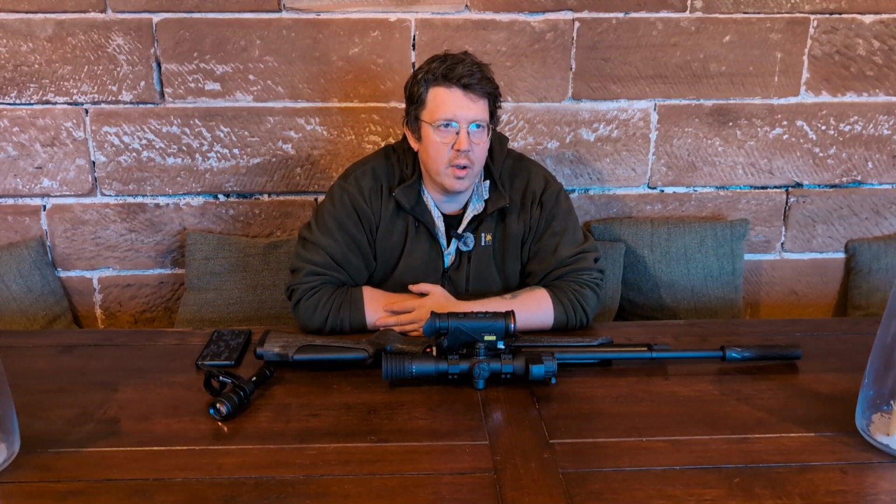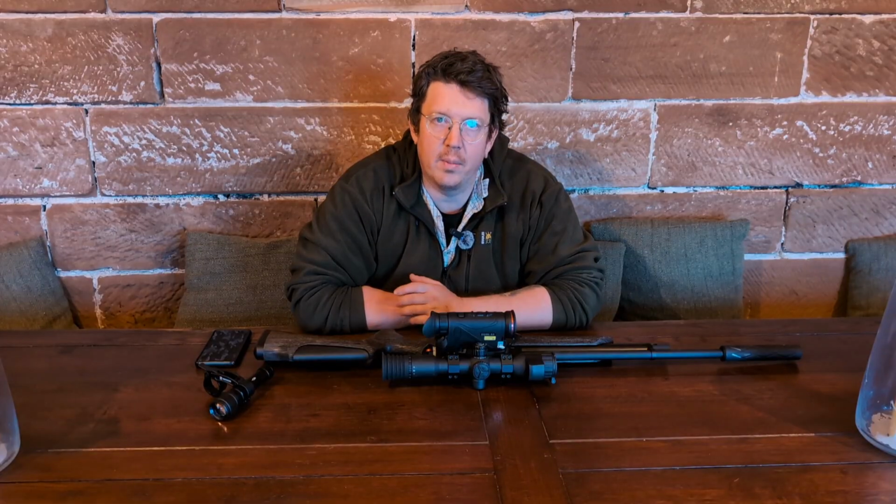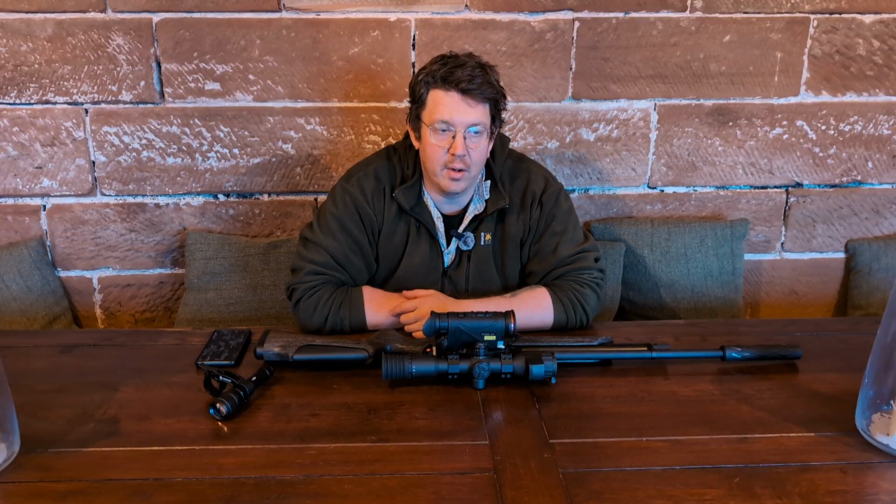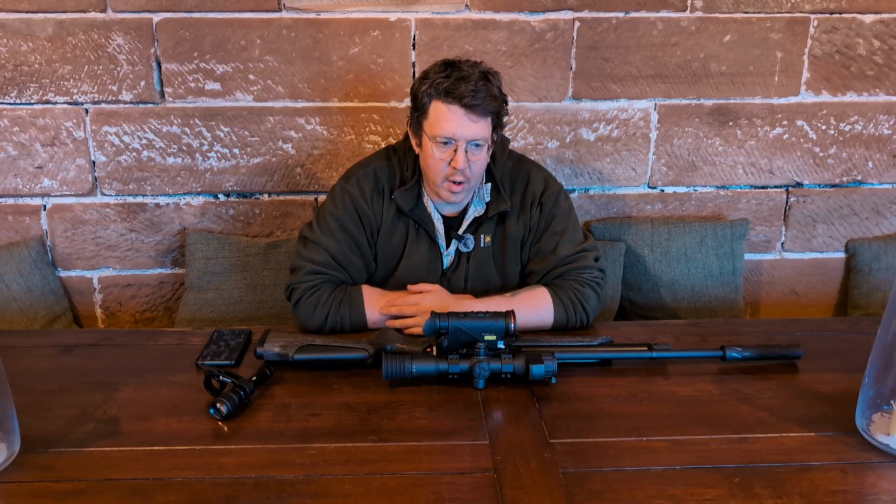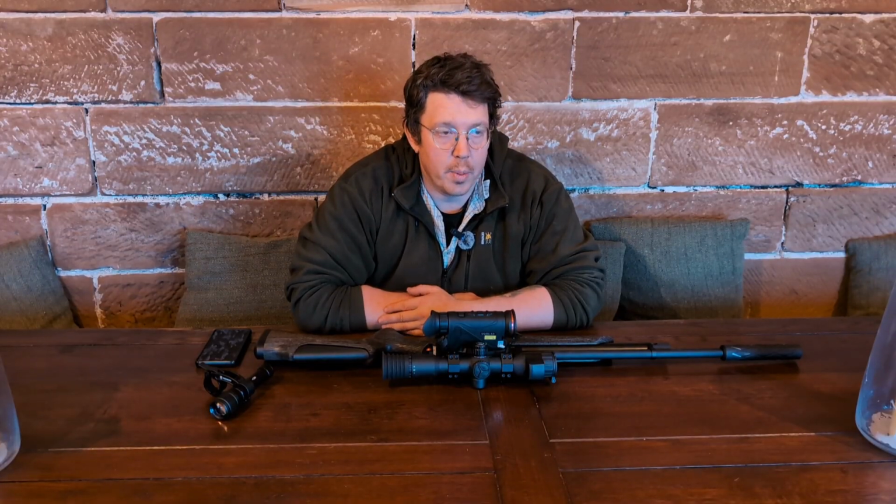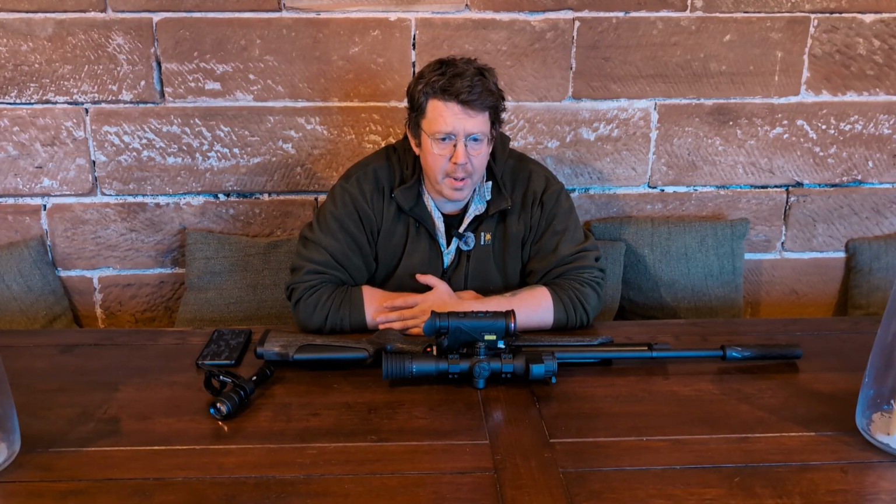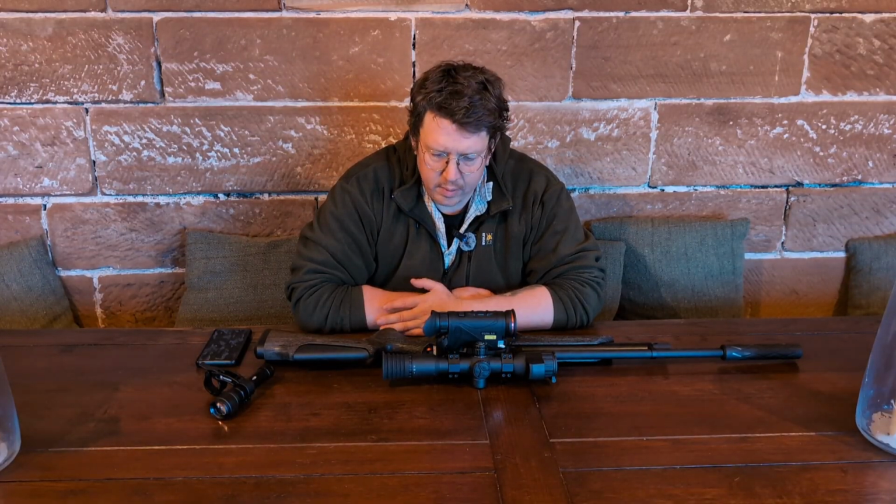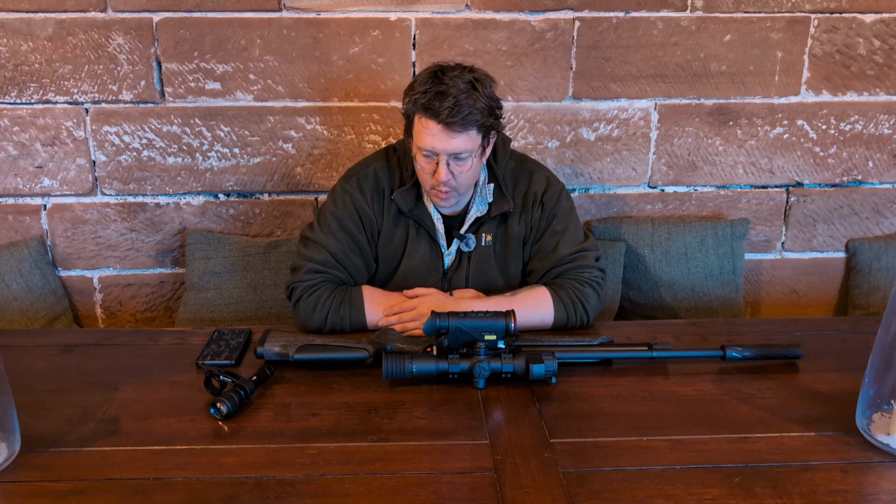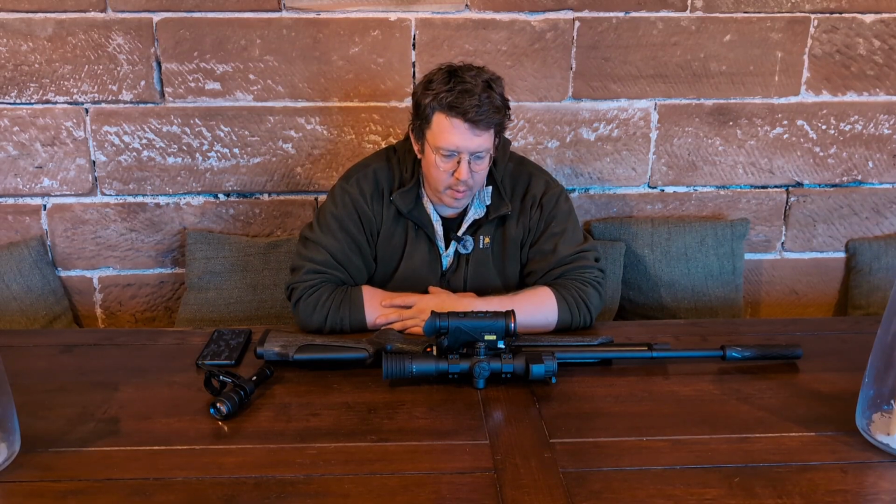Generally, I will use black hot or white hot. I've found that black hot is good at picking stuff up in cover. It seems to give a bit of a clearer signal, whereas white hot is good if we're in open ground. The picture quality is really good when it's zoomed out, and the rangefinder is spot on with the scope, and everything seems to work well.